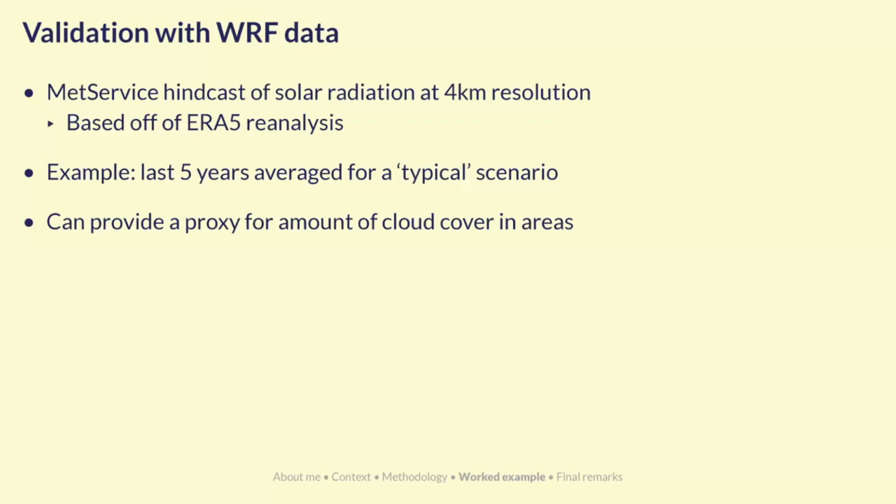And with those numbers and estimates that we now have, those are clear sky estimates, so assuming no cloud cover. Part of this methodology is going to be using Weather Research and Forecasting data, which is a hindcast of solar radiation with a fairly coarse 4-kilometer resolution, which is based off of ERA5 reanalysis, which is looking at the worldwide scale of solar radiation values.